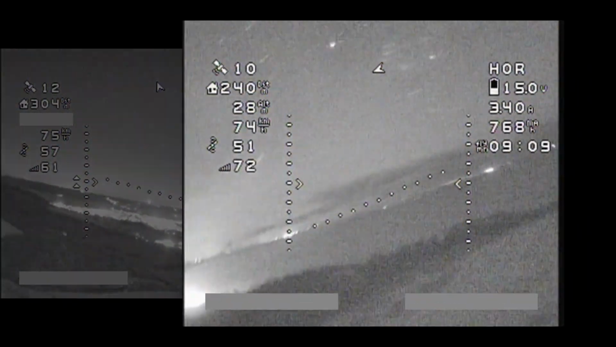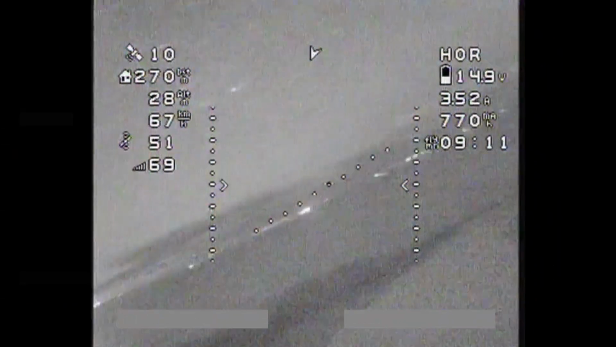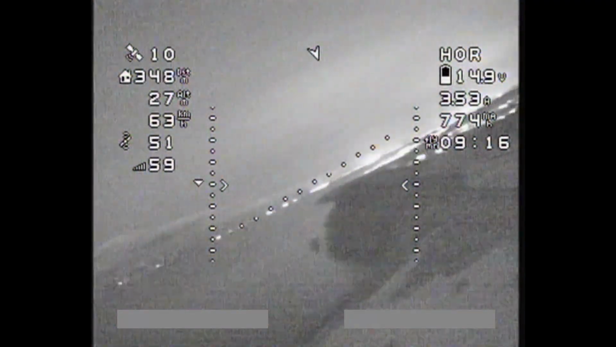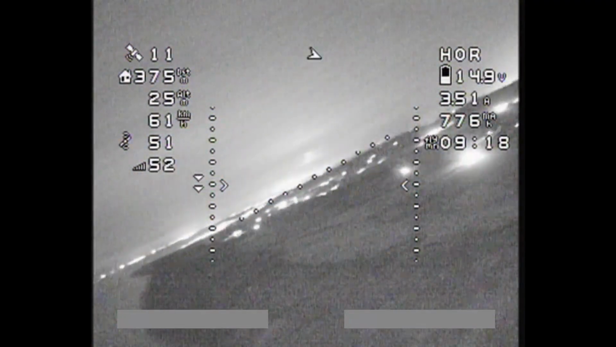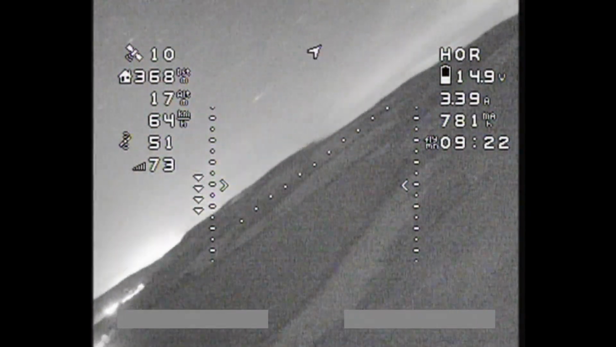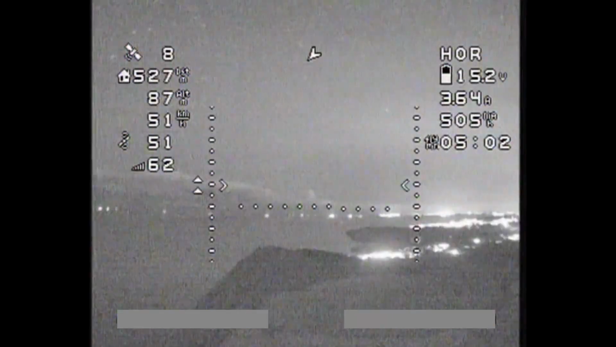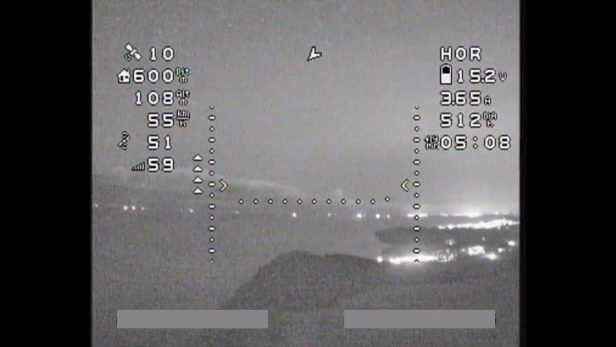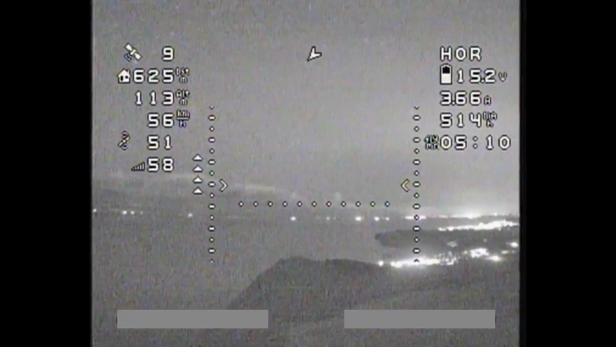It did require that you knew the location you were flying, I think. Obviously I've flown this location hundreds and hundreds of times, so I knew my way around quite well. I think if you didn't know the location, you'd probably feel a lot more nervous just because you couldn't make out as many details. But as I said, it was still perfectly flyable. And again, just seeing the stars whilst flying was absolutely incredible.